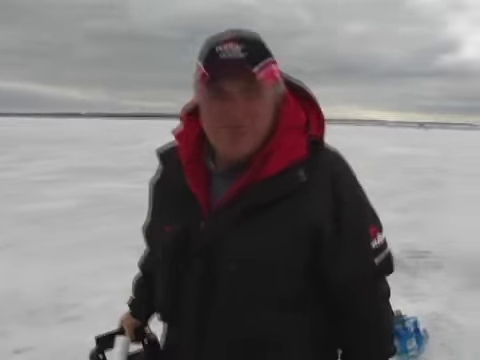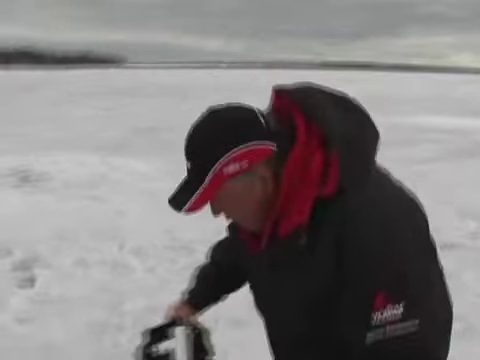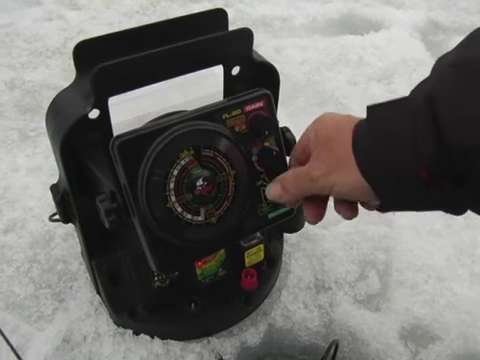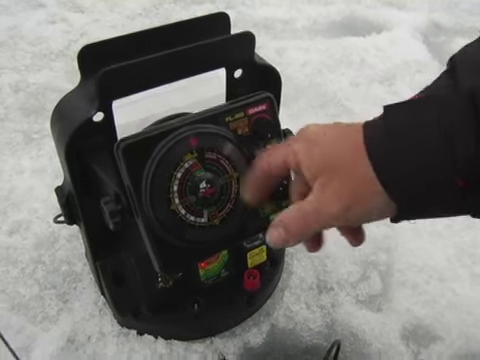One of the great features in the Vexilar FL-20 is the auto zoom mode. Let me show you how that works. First, we're going to wipe the transducer on my pants, put it down in the hole. We're going to turn the gain knob down as low as it'll go. We're in the full view mode. We're going to turn to the 20-foot scale. There's nothing on the dial. 40-foot scale. There's the bottom.